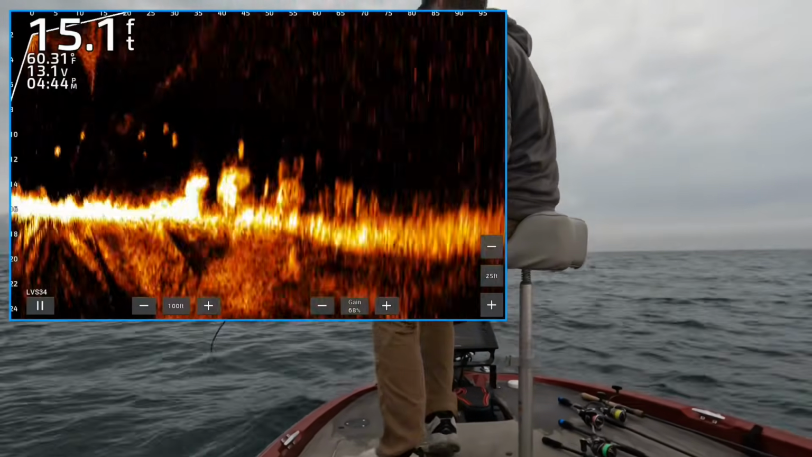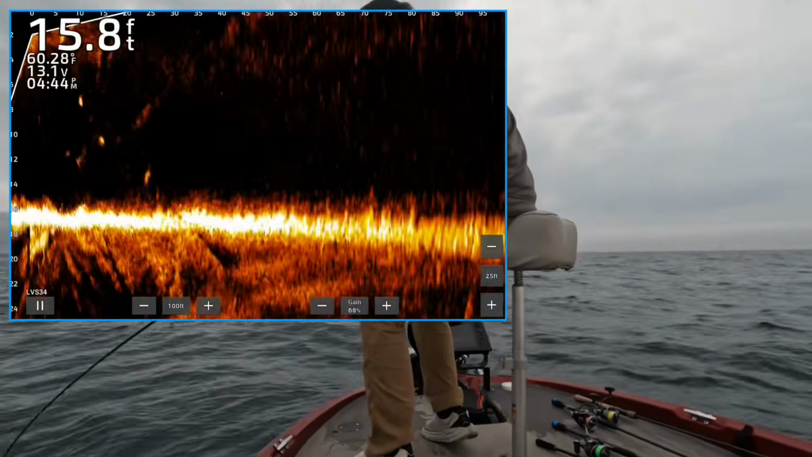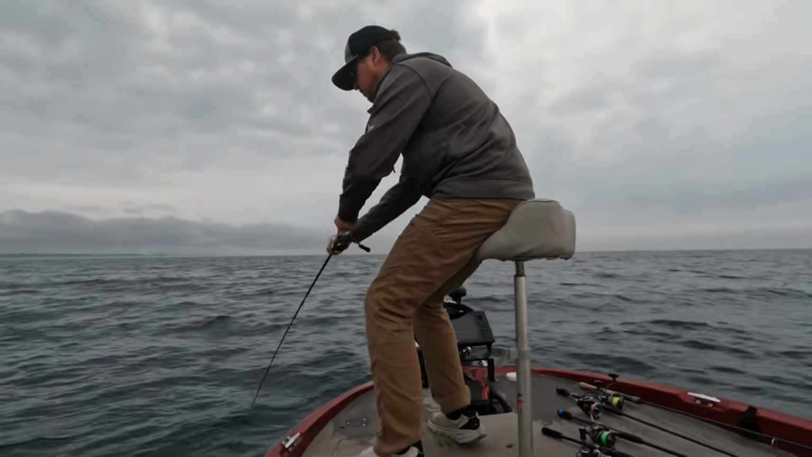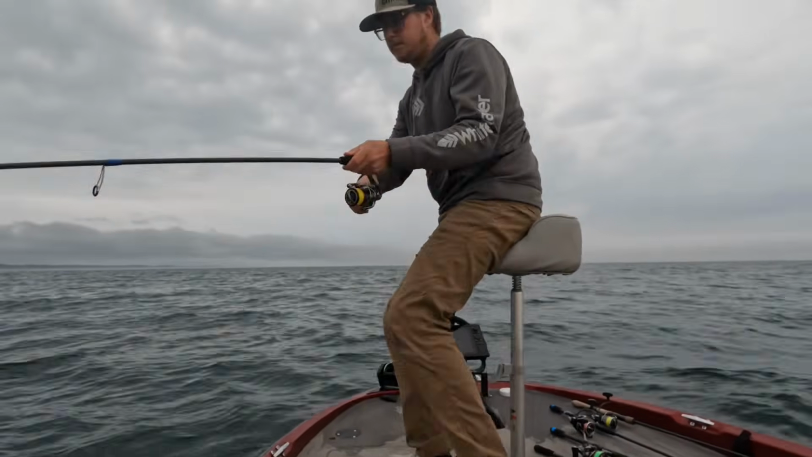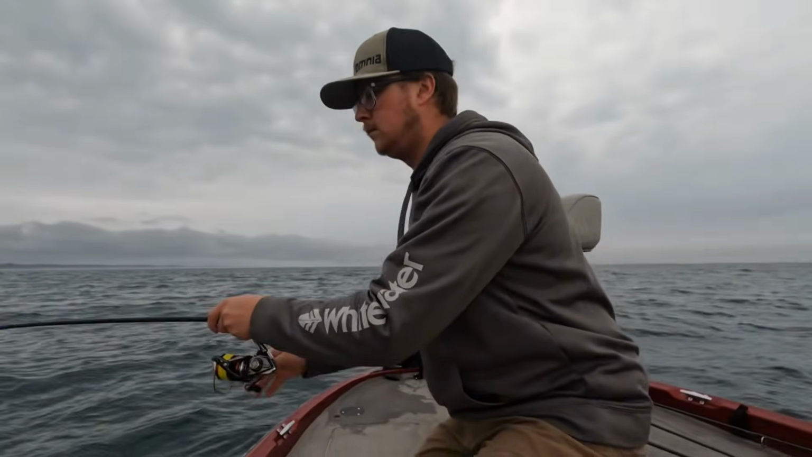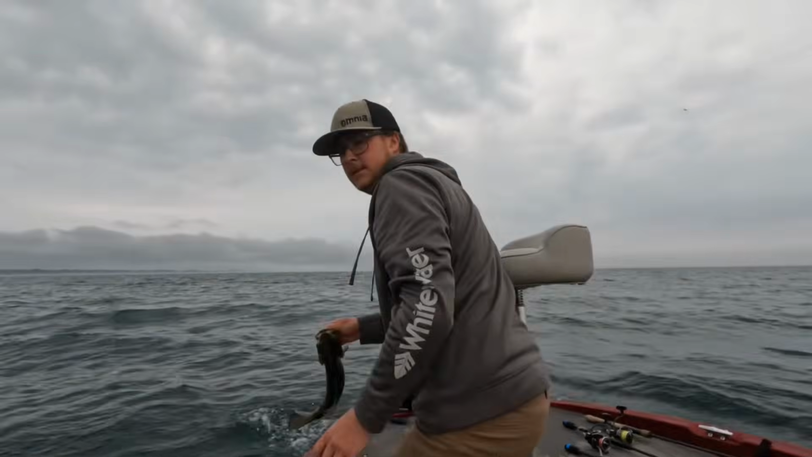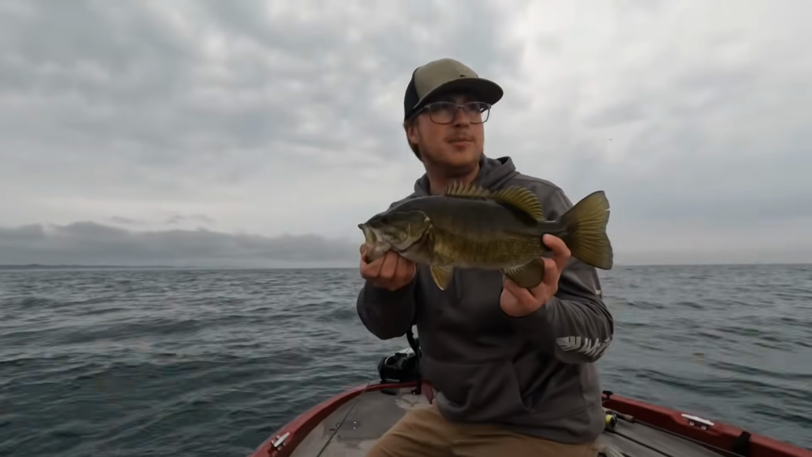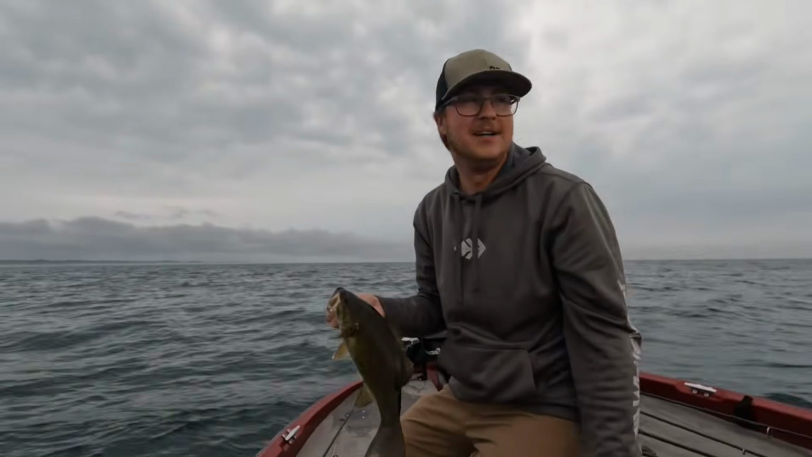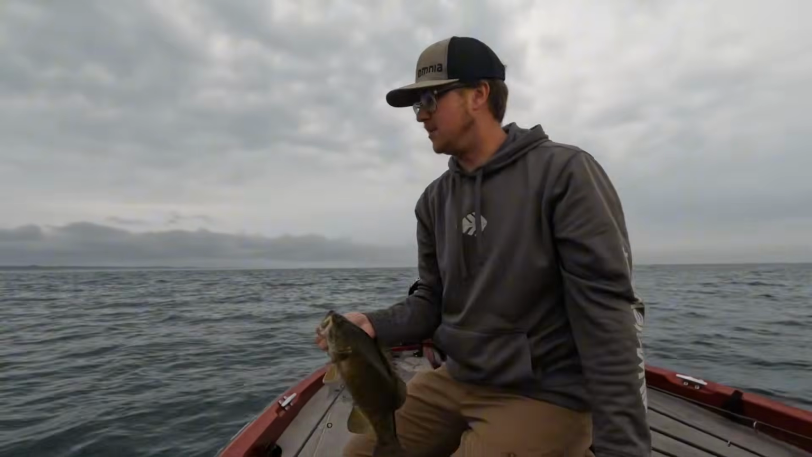Got one to go. It's a decent one. Alright, just a little smallmouth, but that's a great example. Hopefully you can see that one chasing on Livescope. There's a bunch of them that came right into the boat chasing that bait back, and this little guy just grabbed it.